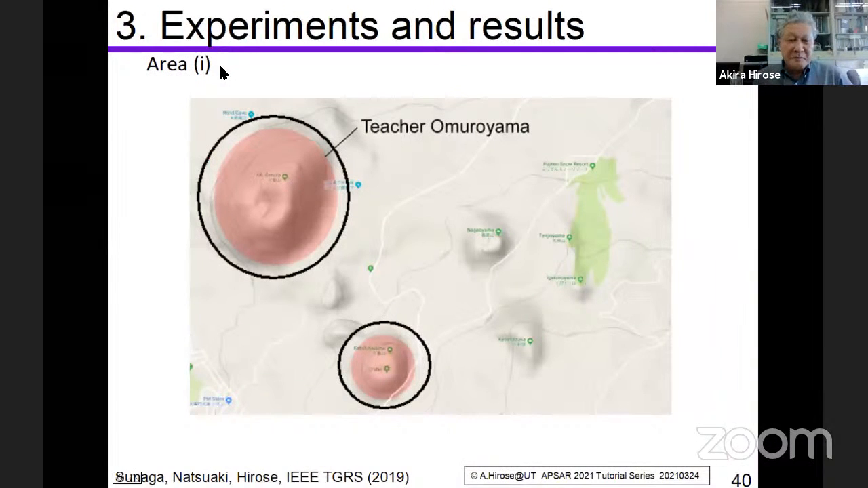In area 1, this is the teacher Omuroyama. And the red one indicates the Omuroyama-like shape is here. Of course, this is the teacher Omuroyama. Then we see the red mark. Okay, this is Omuroyama. But we have another Omuroyama, or another red area. What is that?